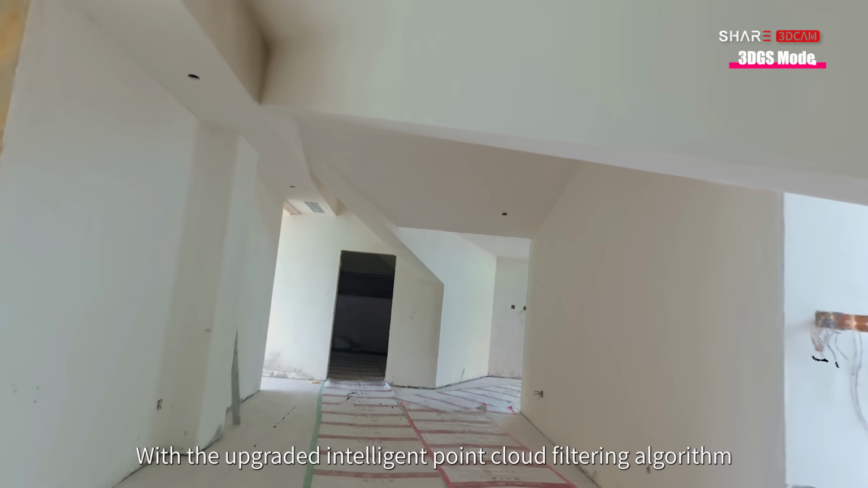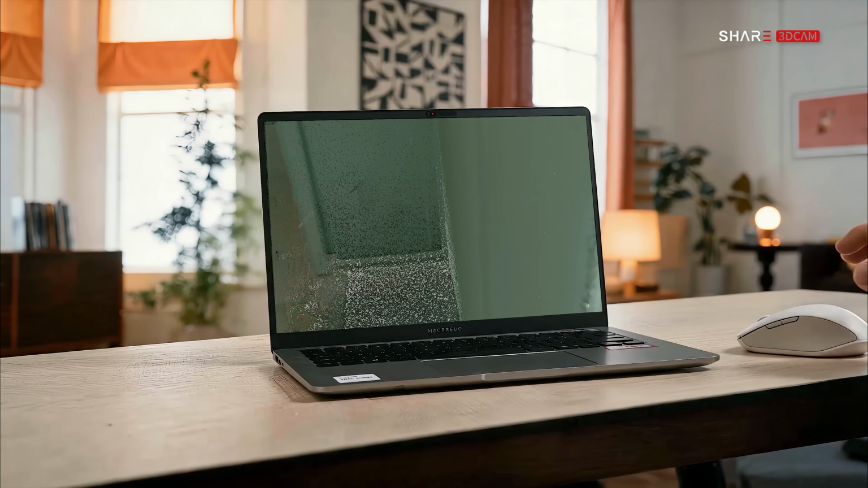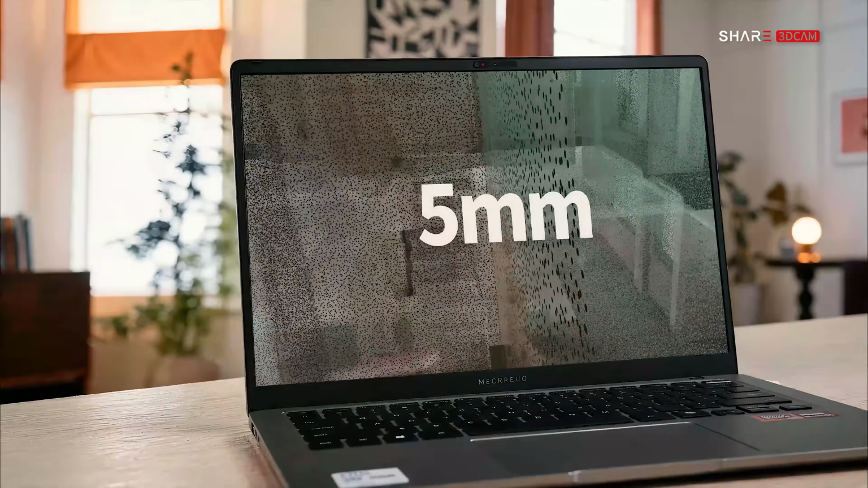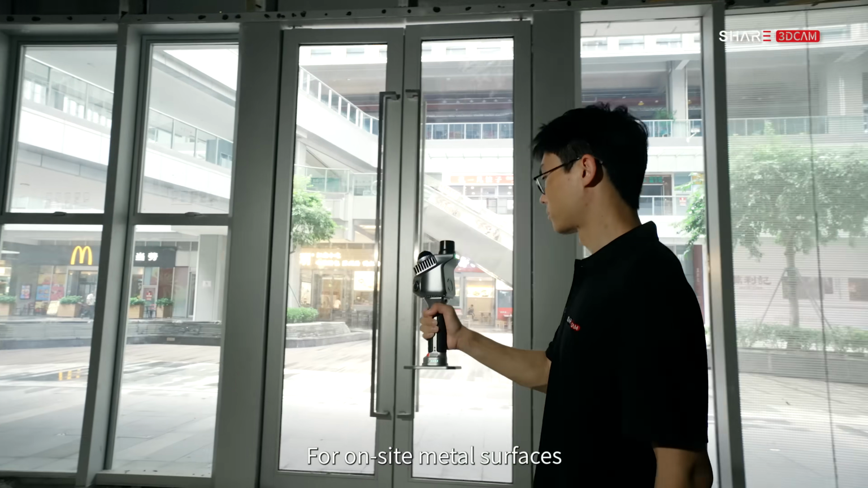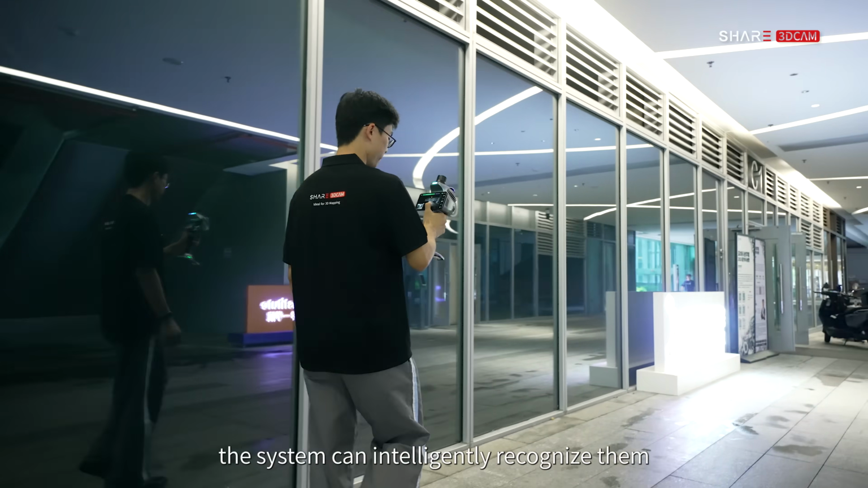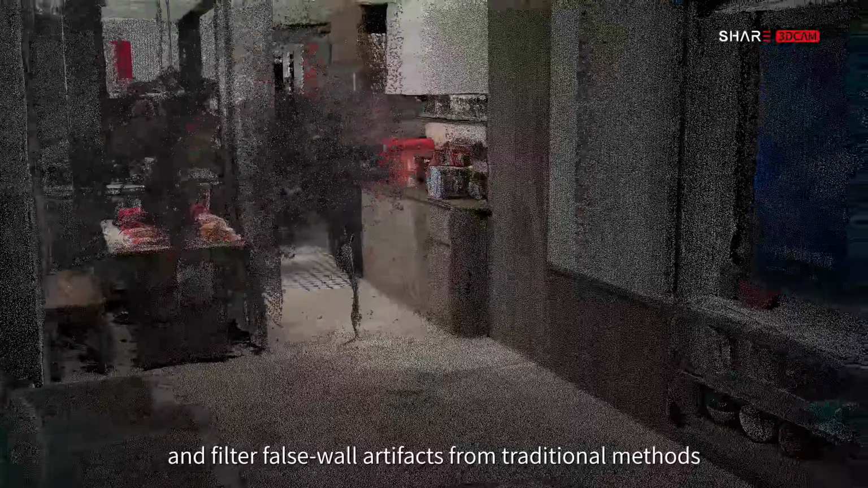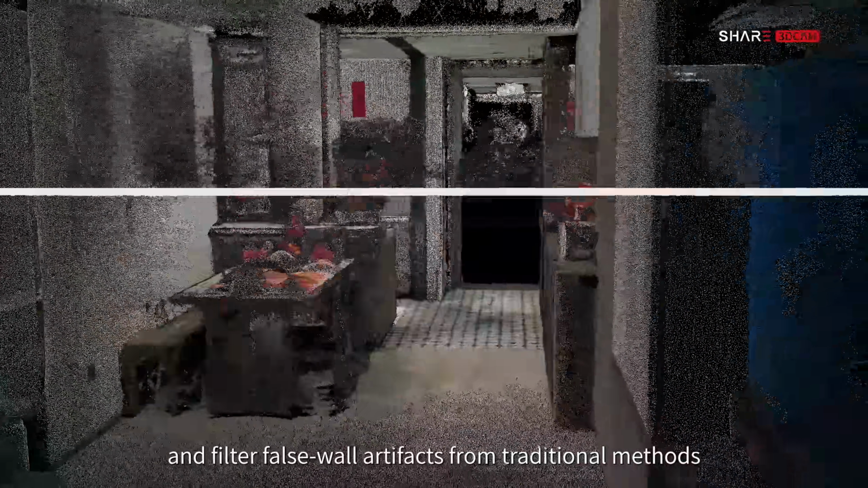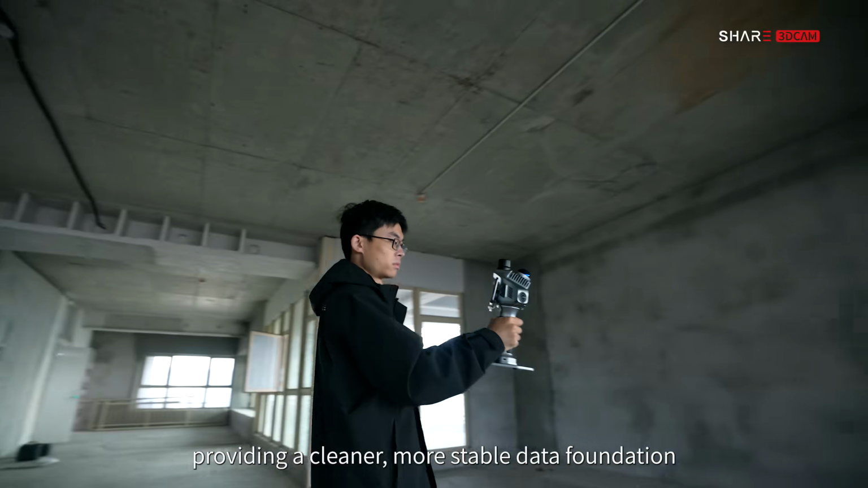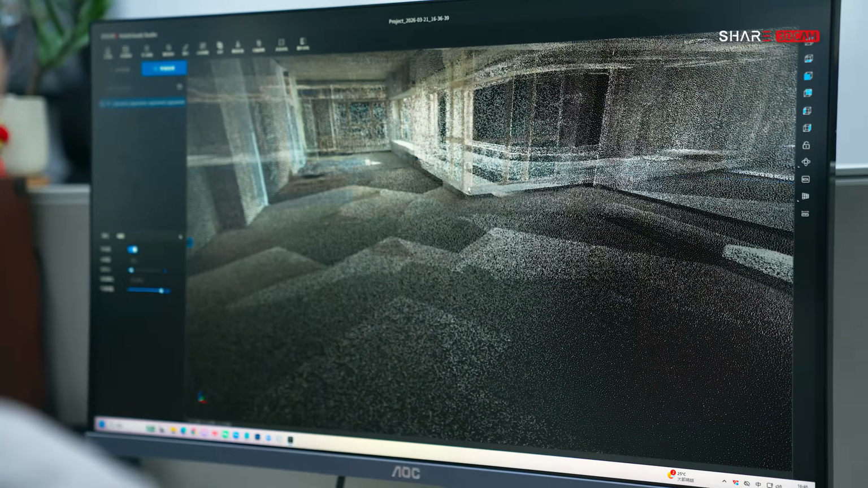With the upgraded intelligent PointCloud filtering algorithm, PointCloud thickness can be optimized to 5 mm. For on-site metal surfaces, glass, mirrors, and other reflective materials, the system can intelligently recognize them and filter false wall artifacts from traditional methods for renovation measurement and construction records, providing a cleaner, more stable data foundation.